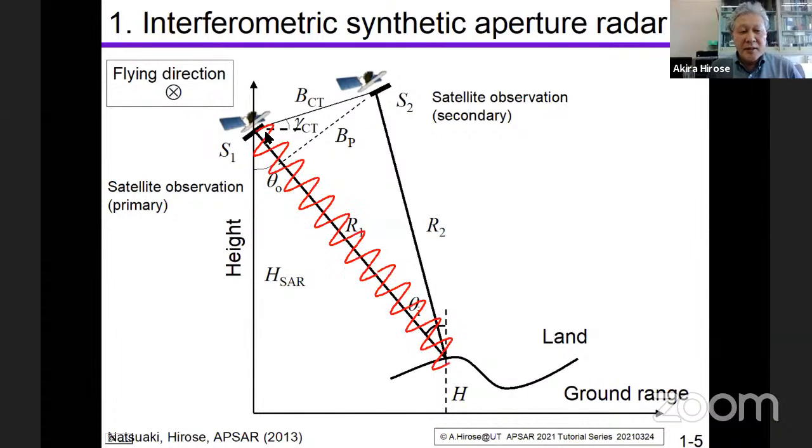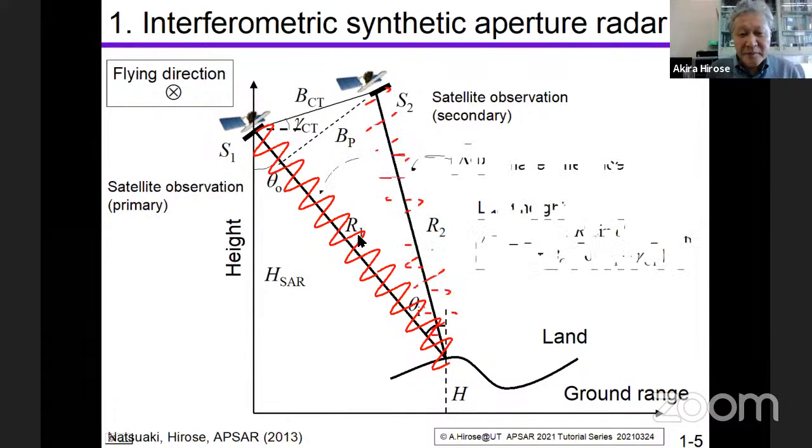The wave includes the distance from the satellite to the surface, and also from the Earth back to the satellite, so this is the go and return way. But at the same time, the phase also includes the changes at this scattering point. It depends on the scatterer's nature. But anyway, it includes the distance information.